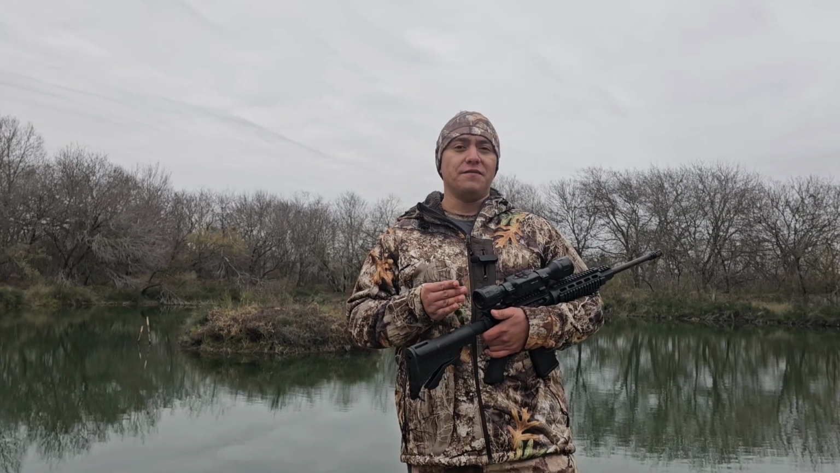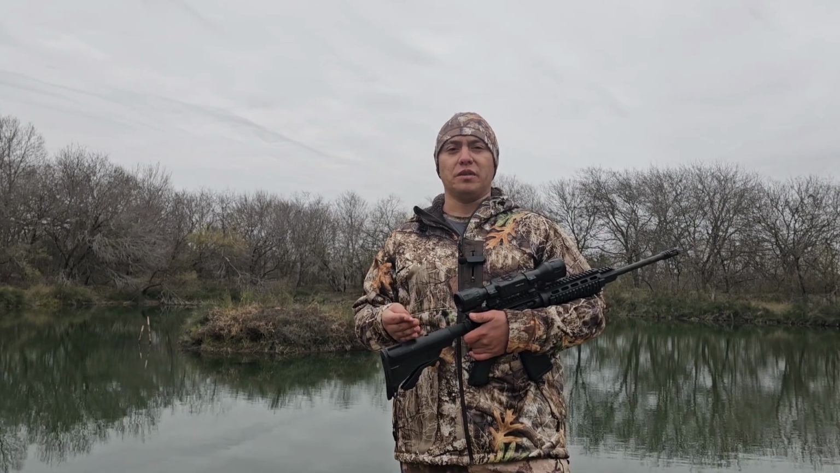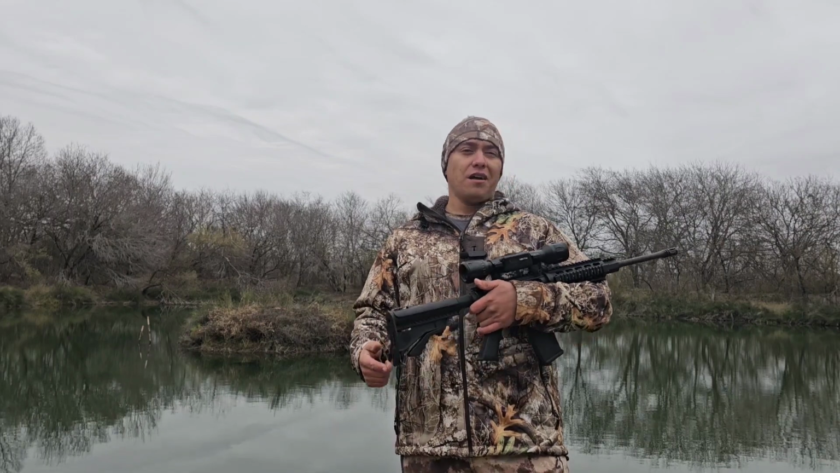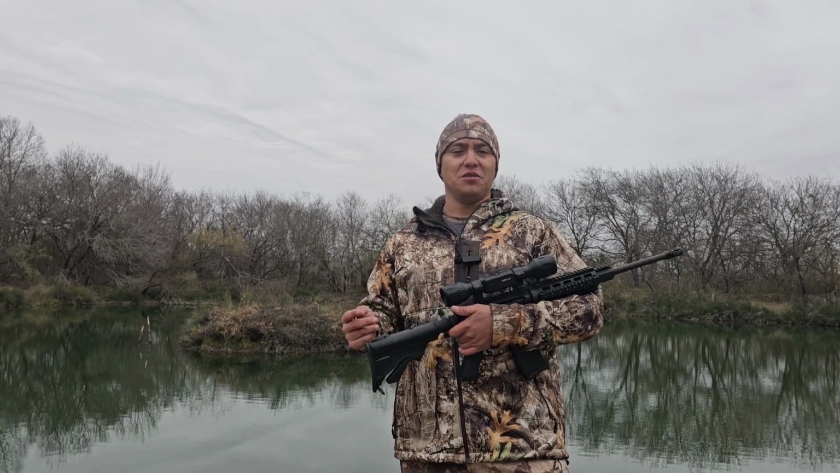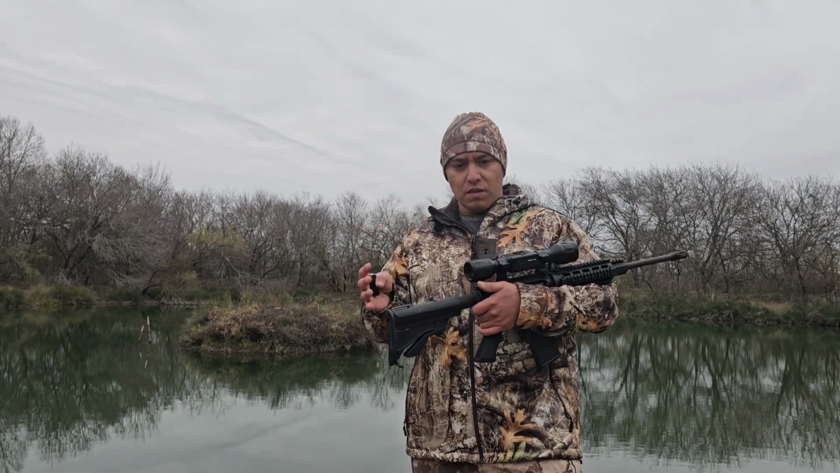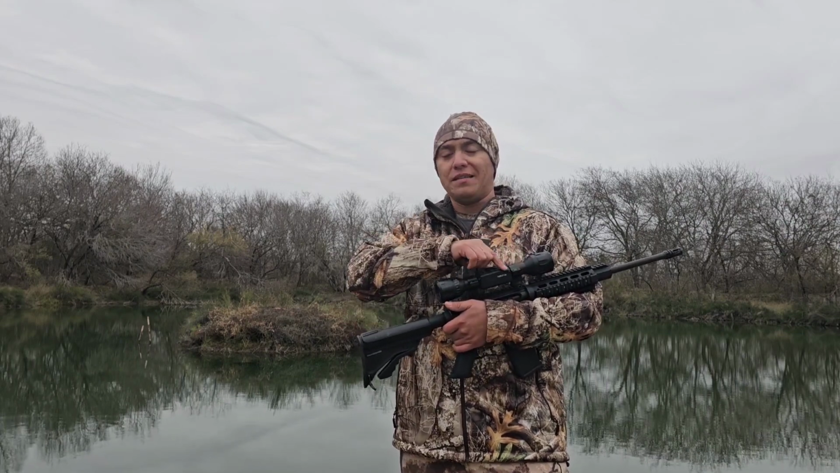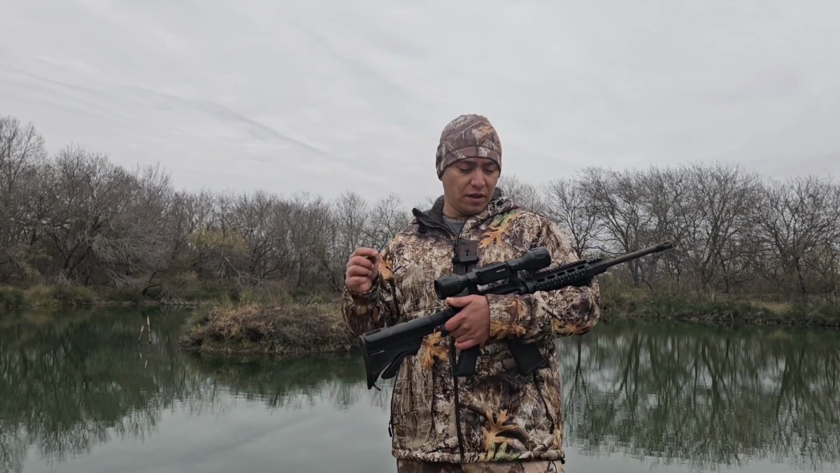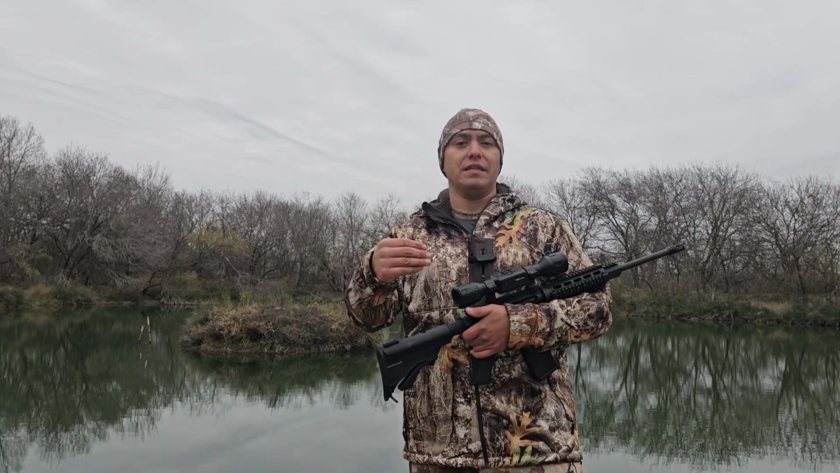The reason I shoot an AR-15 versus an AR-10 is because it's a lot more affordable. It's cheaper ammunition for a 223 round than it is for a 308 round on an AR-10. So that's the reason I choose a 223. Also, it's a lot of fun. You can also do a lot more target practice shooting with a 223 round. Now, to make this even less expensive, you can just buy a standard inexpensive AR-15 and put a basic scope on here, and you can do a lot of hunting during the day. Obviously, you can't be doing it at night with a regular scope, but that would be the most basic entry-level way to get into hog hunting.